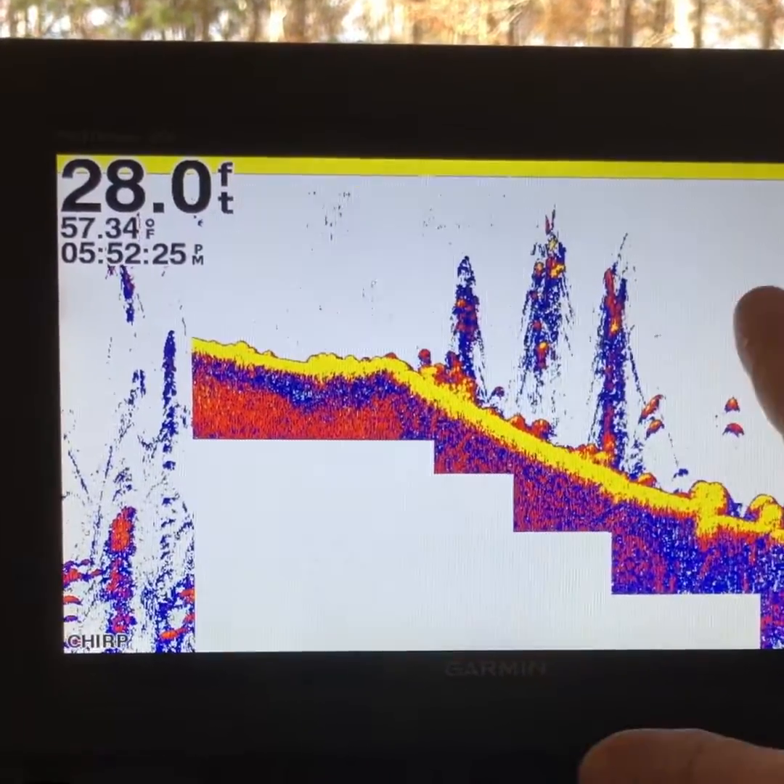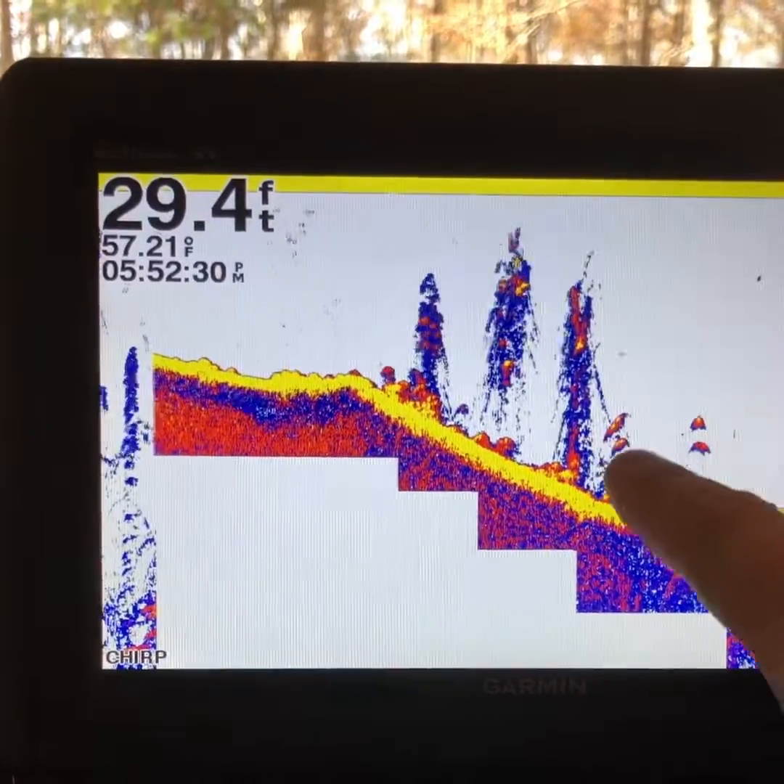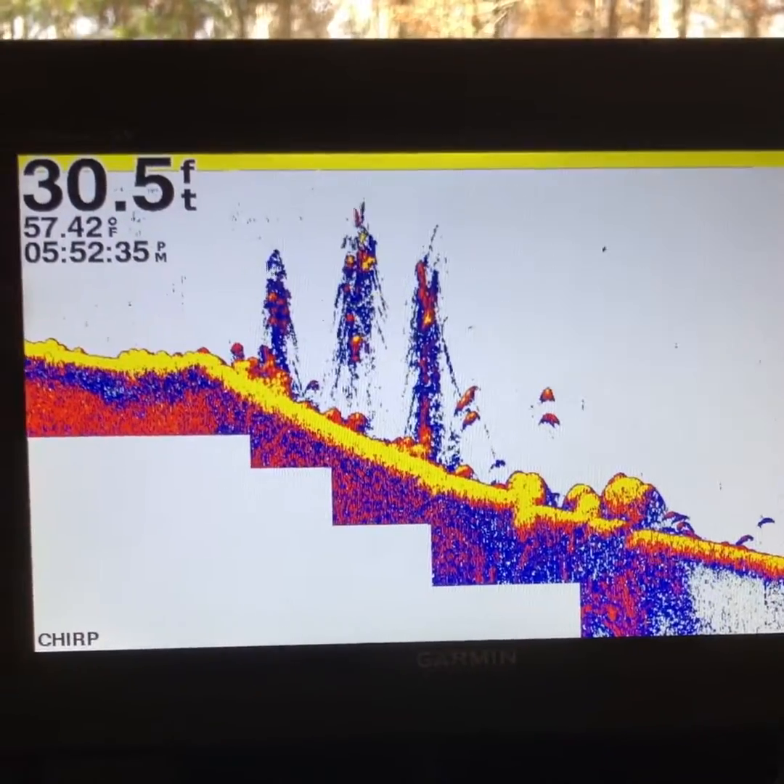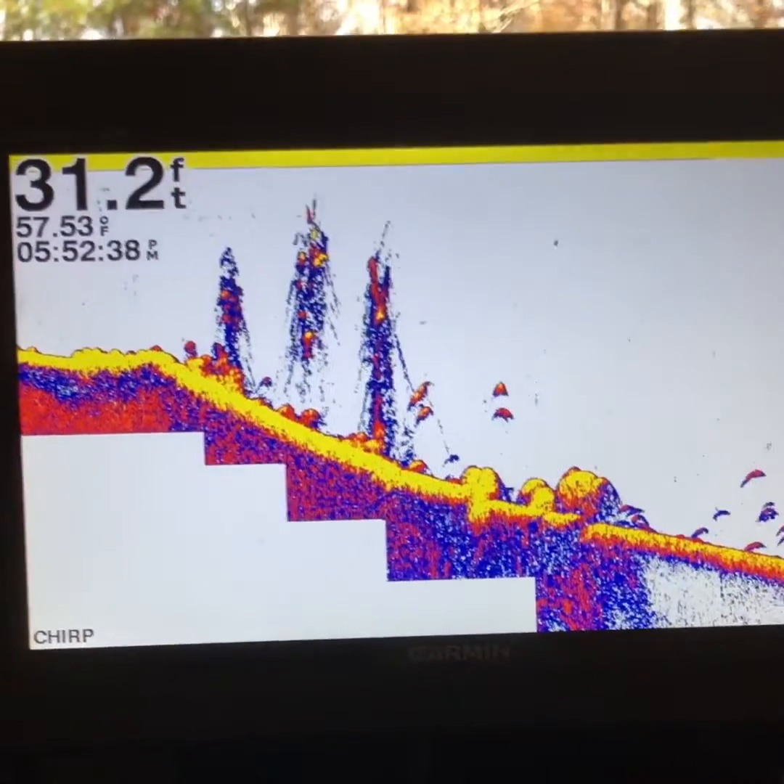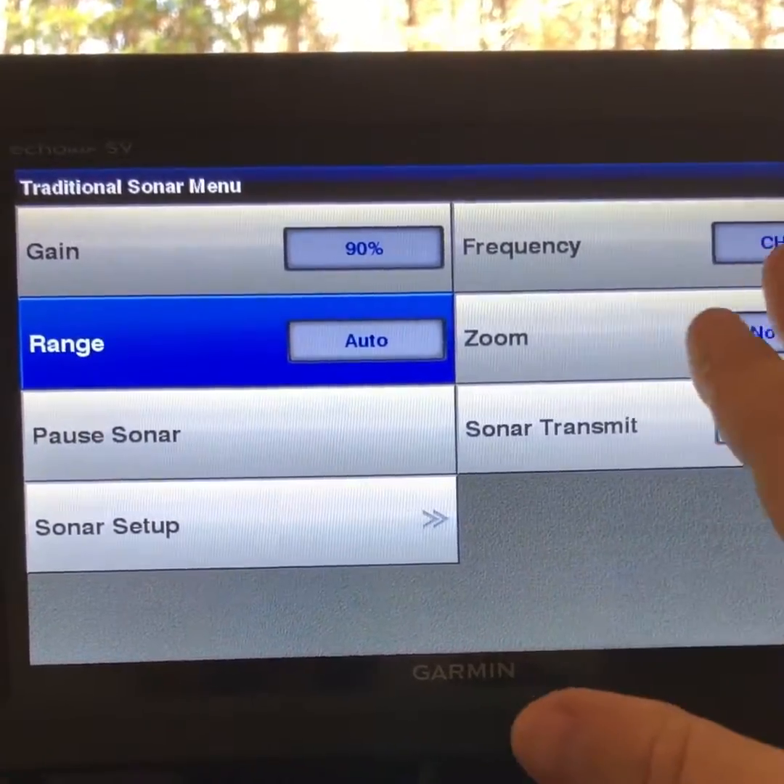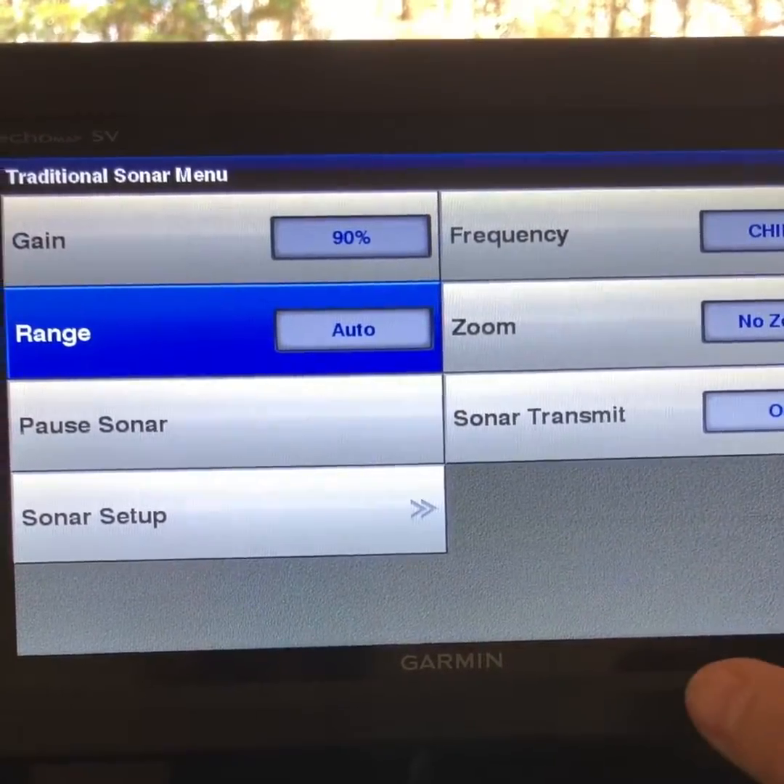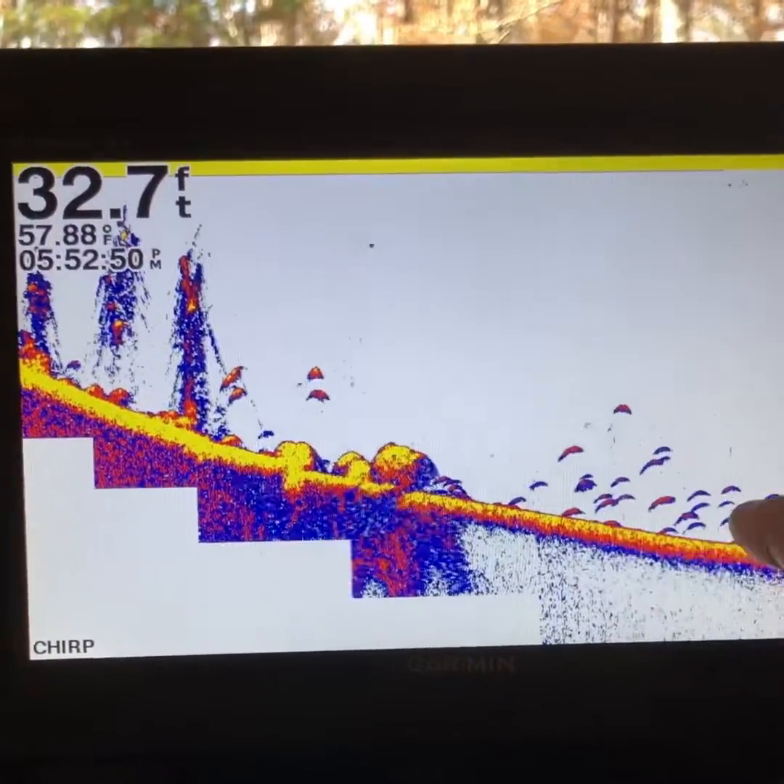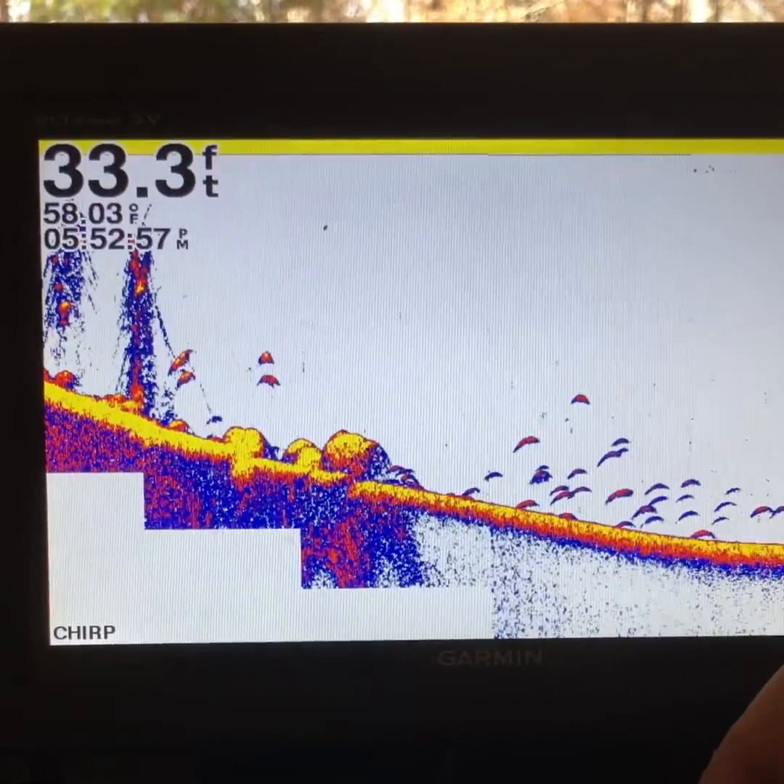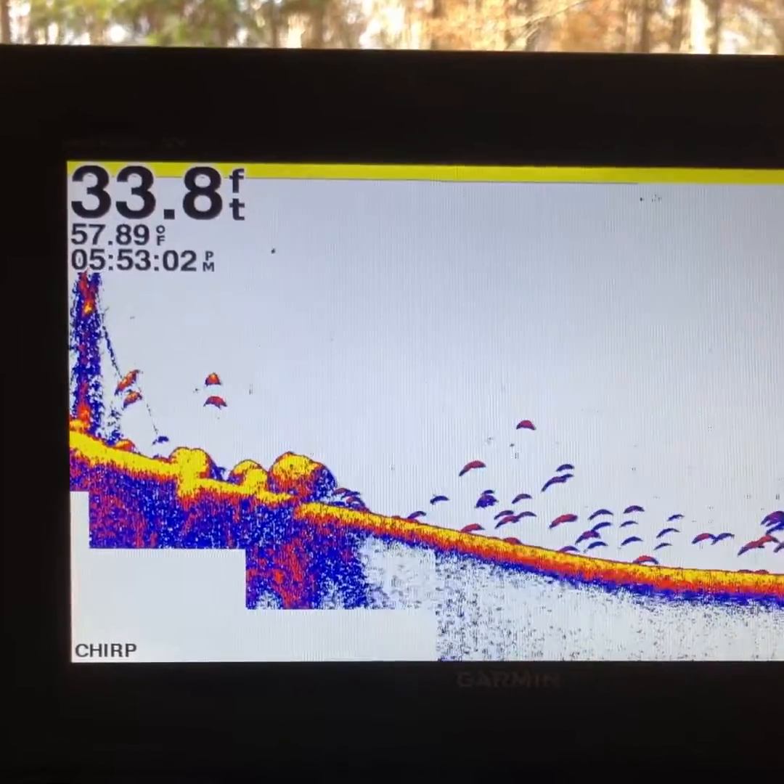So that would give me, see, all this clutter is gone. There's some standing timber, right here some fish. That is how I set it up. I don't really adjust the range or anything like that. I just let it do its thing, because most of the time when I'm using this, I'm just scanning for fish. That's all I'm scanning for. I could care less about all the cover and everything like that. I'll show you here in just a second what I use to find cover and stuff. But that's how I set up my 2D traditional sonar.